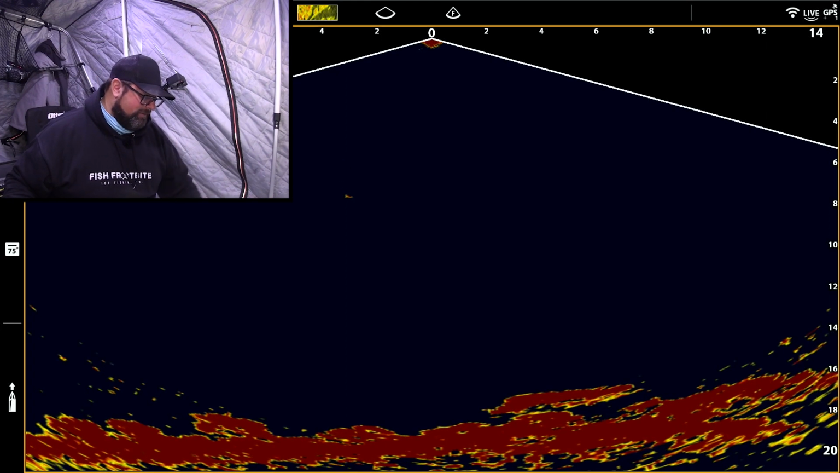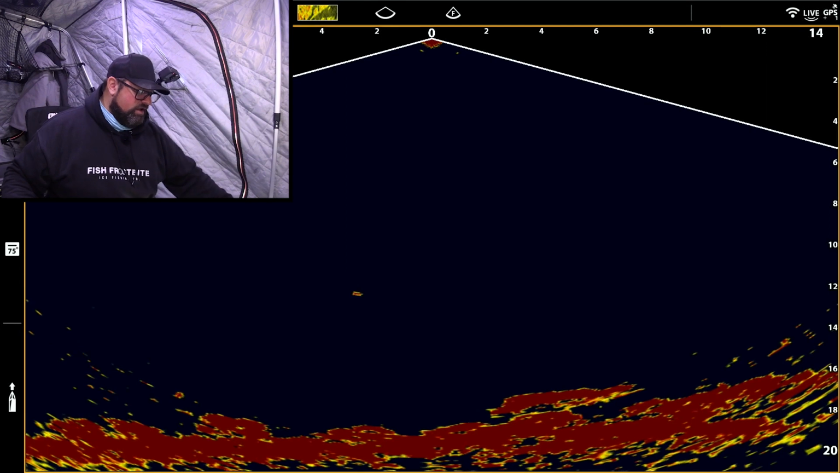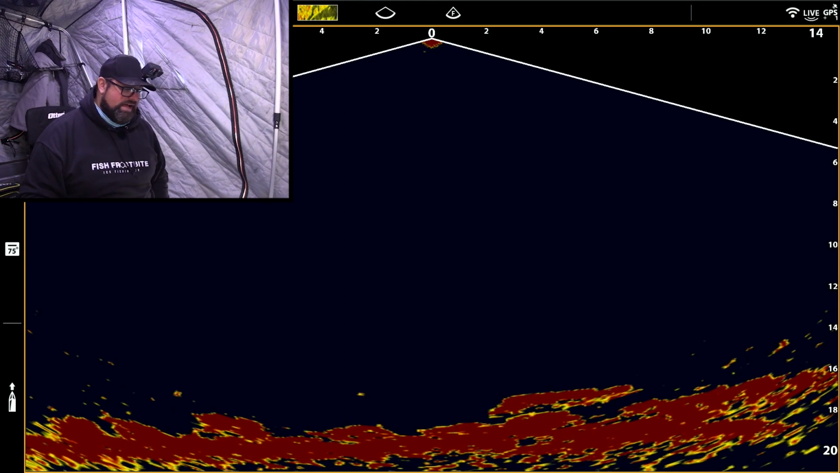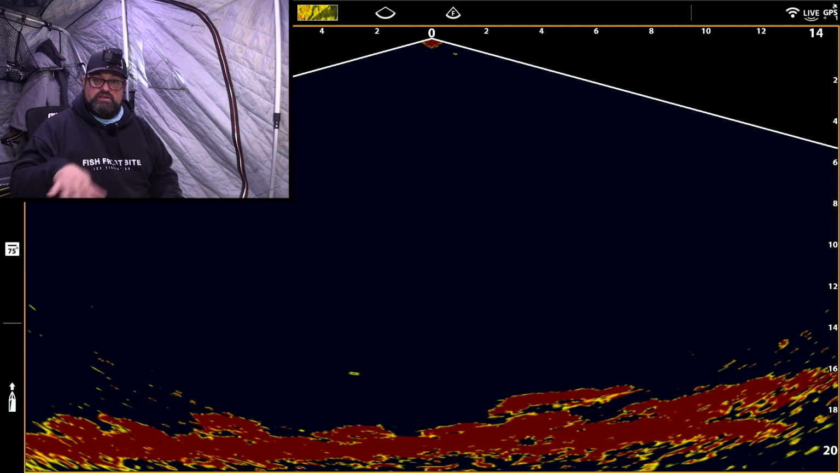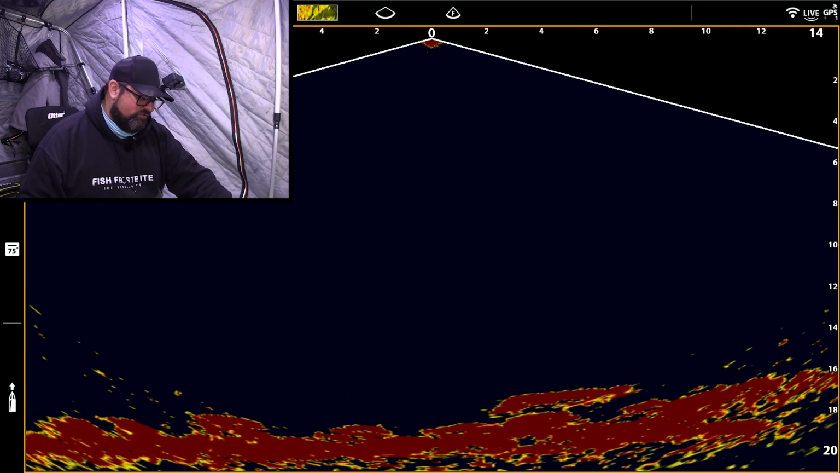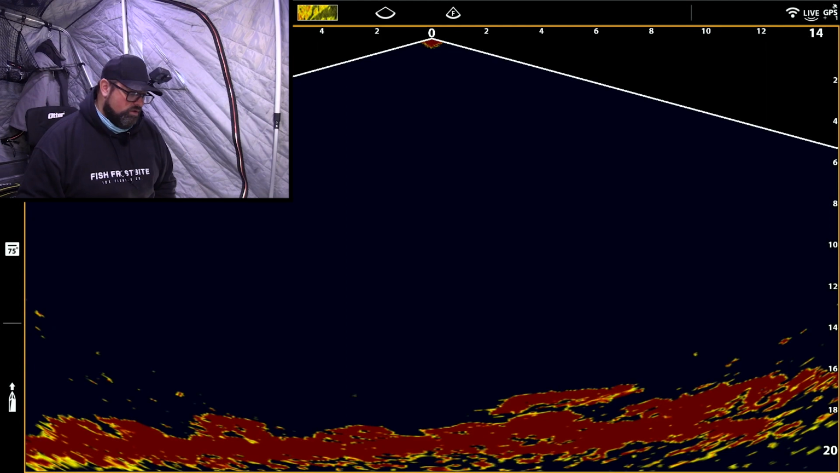So cool. I got a bass here off the edge of this rock on the left-hand side too. So much cooler with live imaging to be able to see around the rocks. And on a normal flasher, you've got a rock dead zone and that's it. And you don't see when there's fish below it. Yeah, you can see when they rise above it, but you don't get to see beside it right now like I do, how there's a fish swimming in and amongst that rock there. Live imaging is so cool.